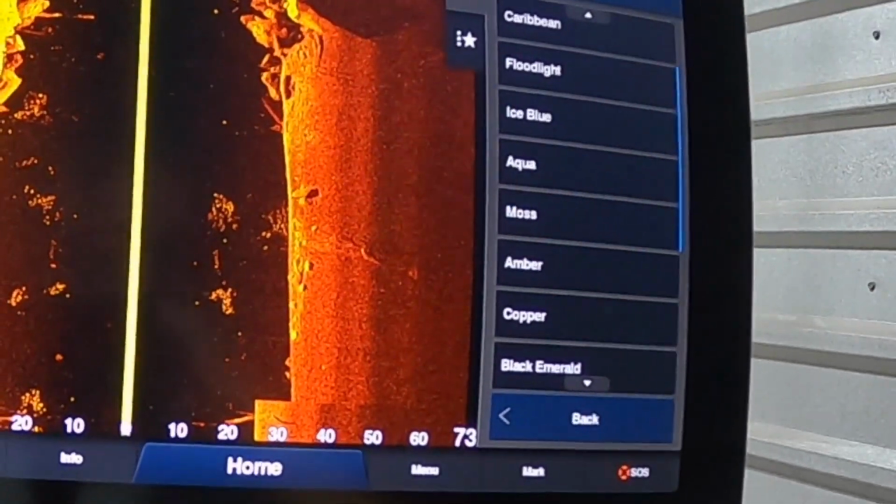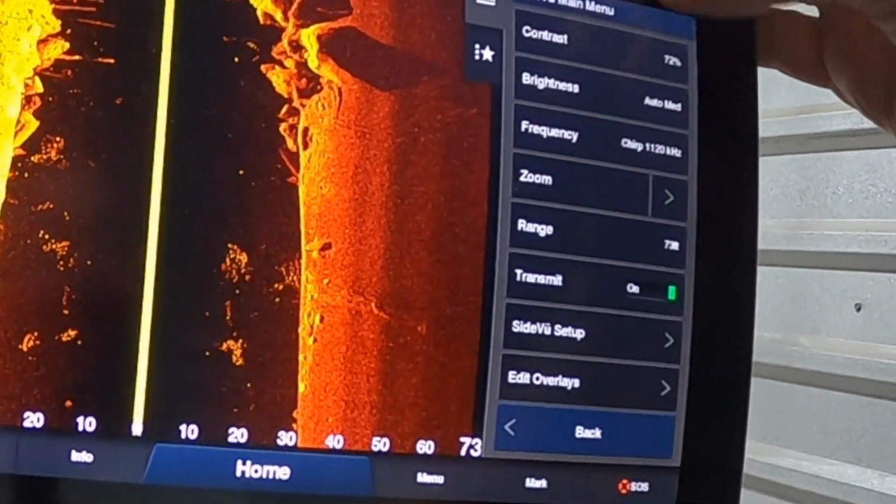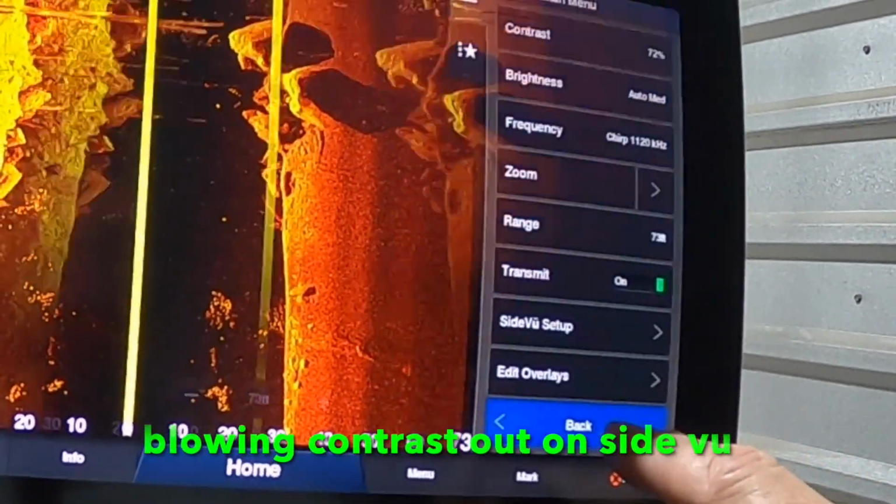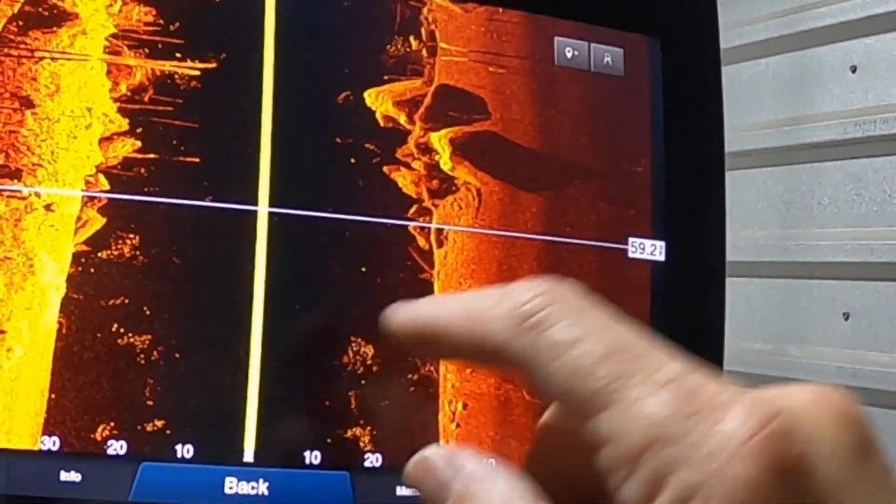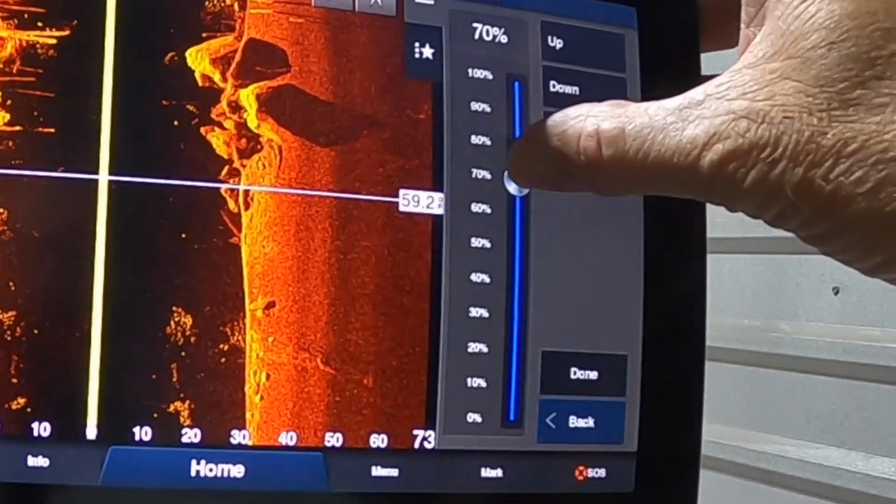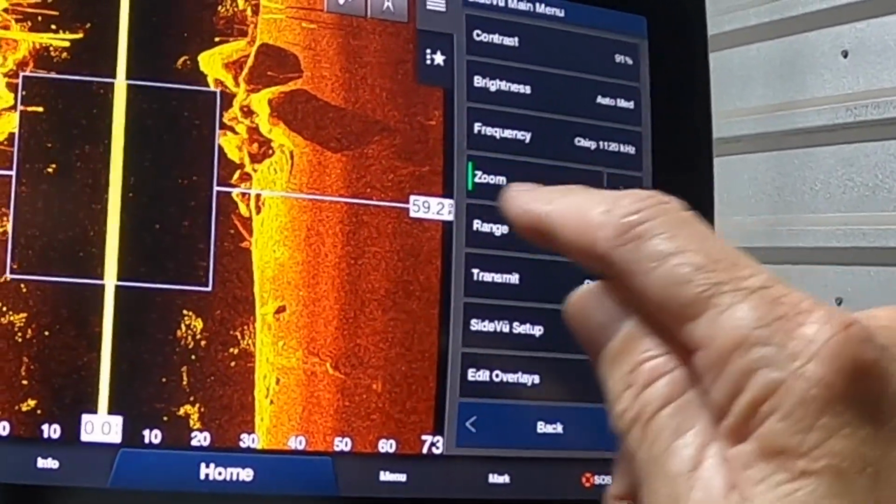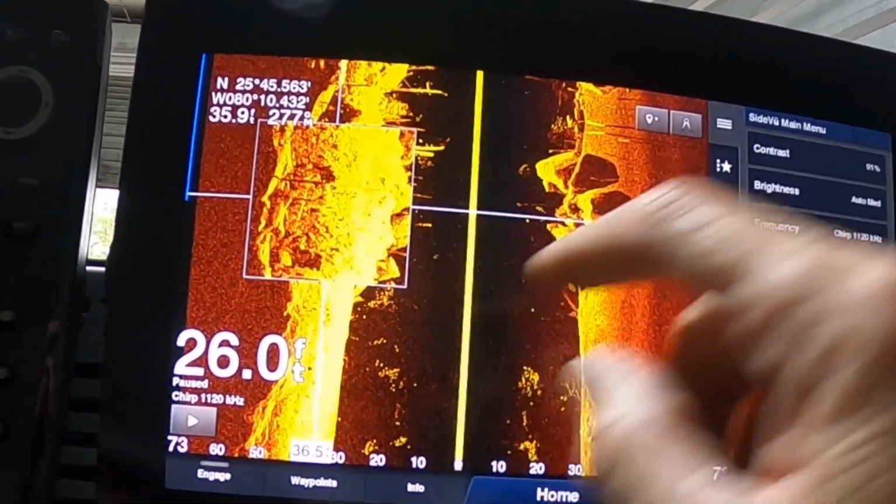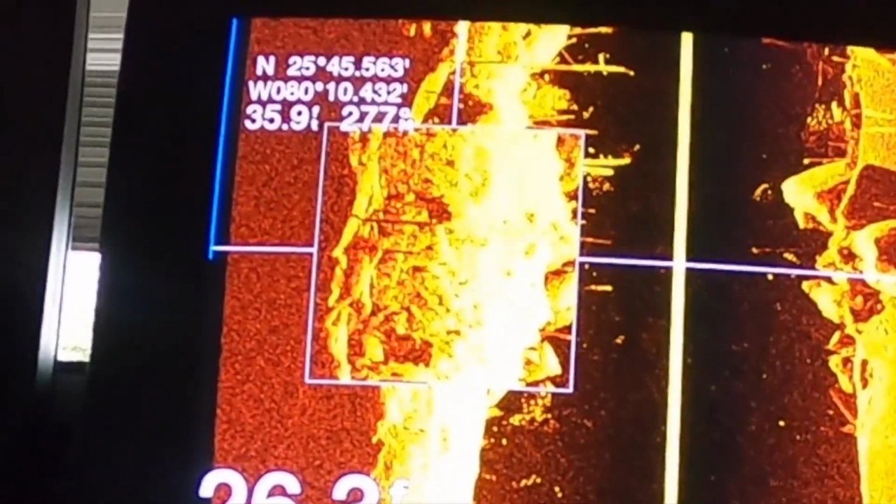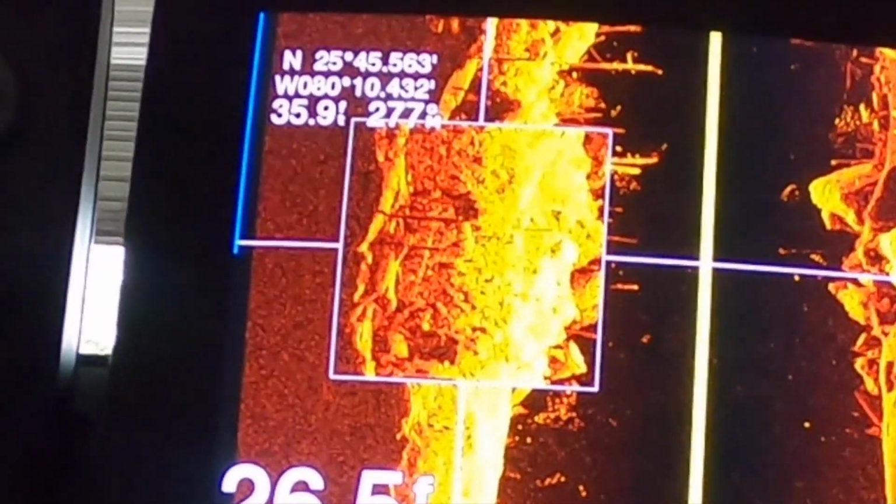Now, one thing to note here, and this is something I see a lot of guys do: in trying to see more and more stuff, they will blow their contrast out. Actually, let's pause it so we can get a really good look at something. Menu. Let's go back to contrast. Actually, let's do a zoom. Okay, back. Oops, I was right there. Menu, contrast. What you'll see is when you turn that contrast up, you start losing some of those shadows because you're just overpowering it so much.